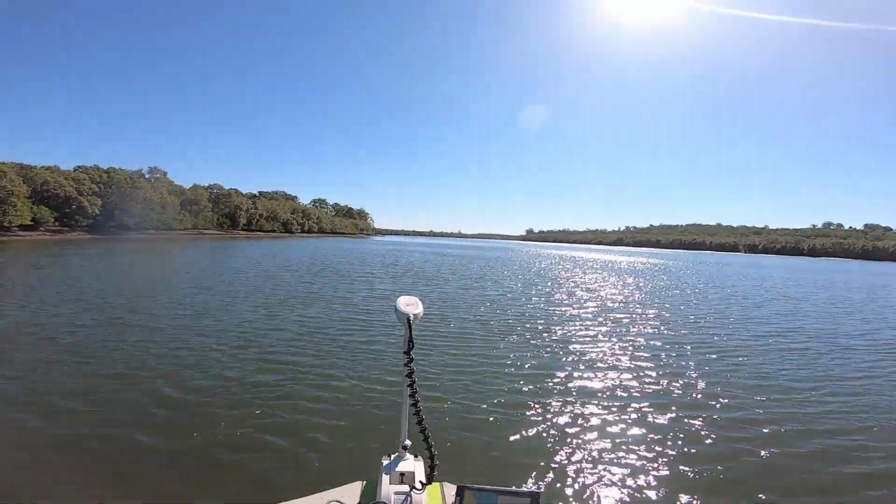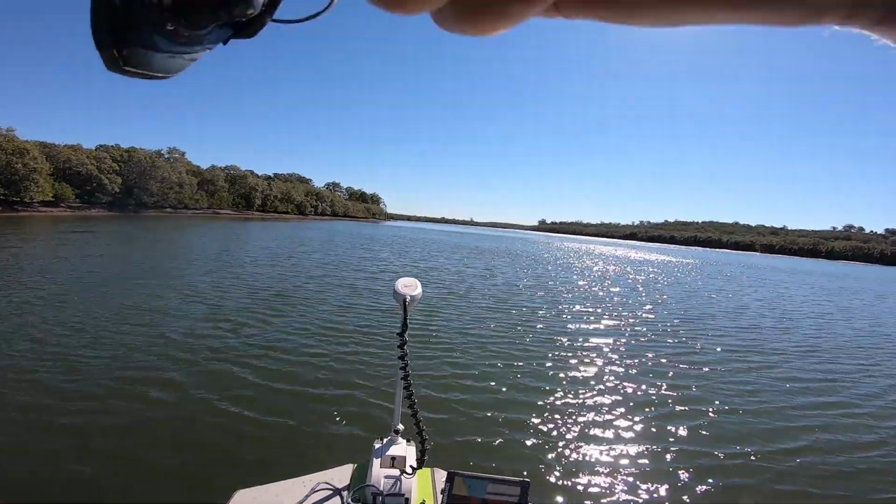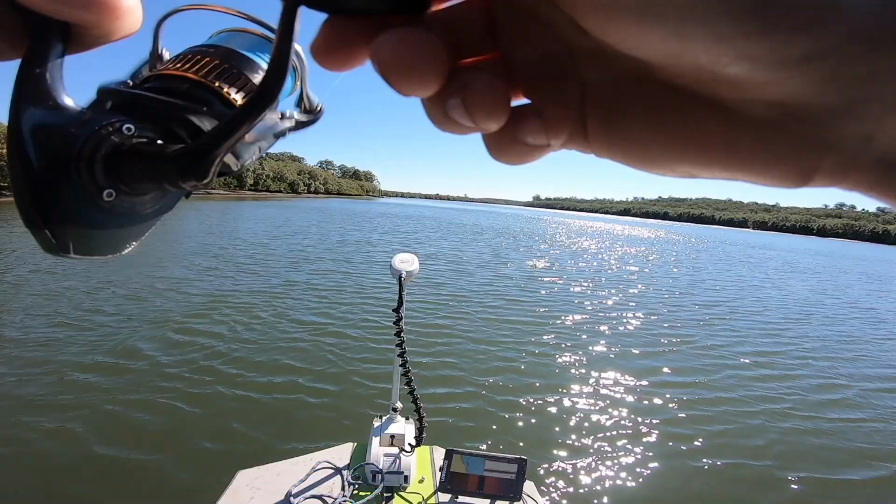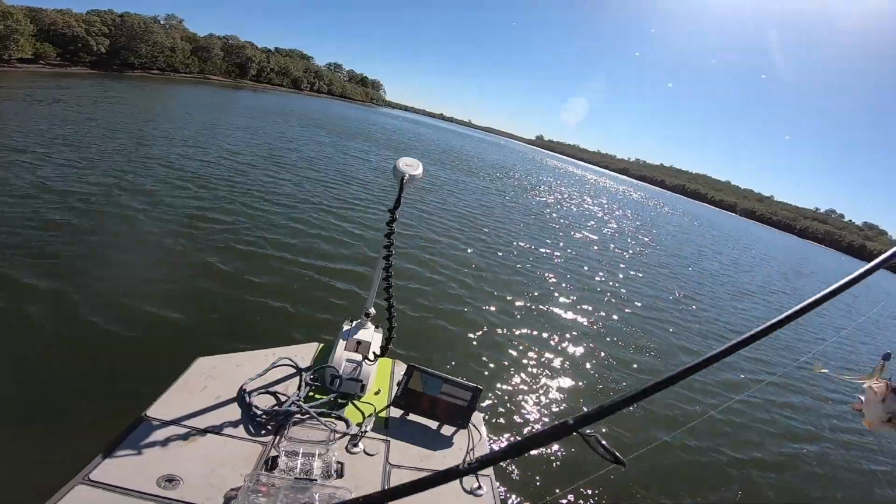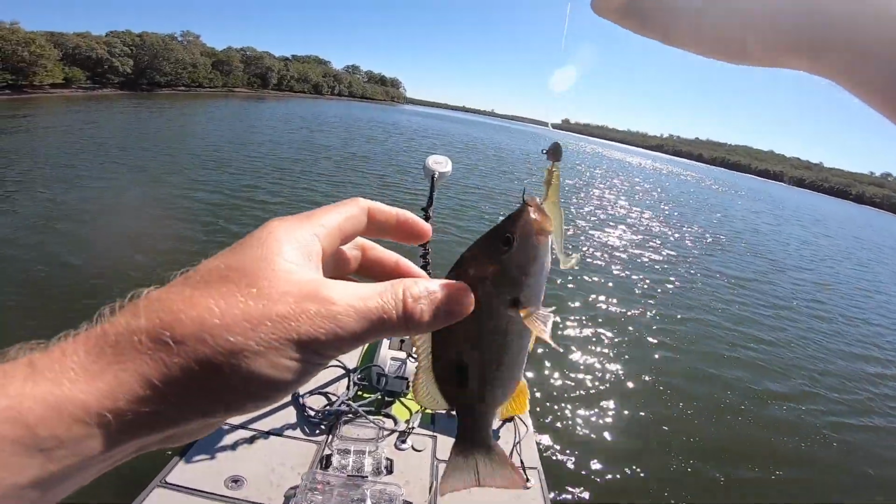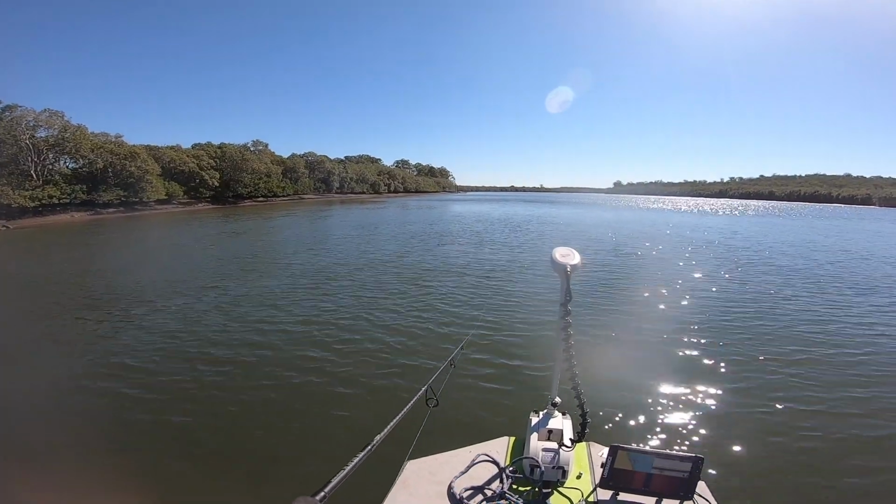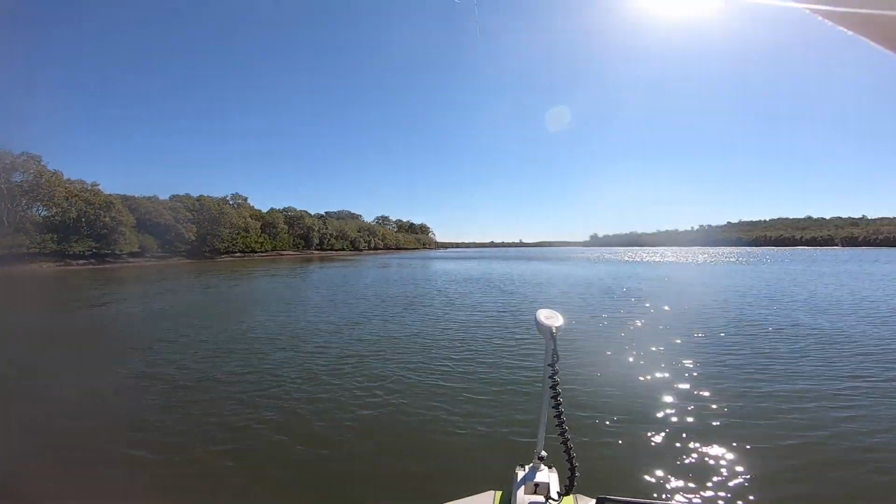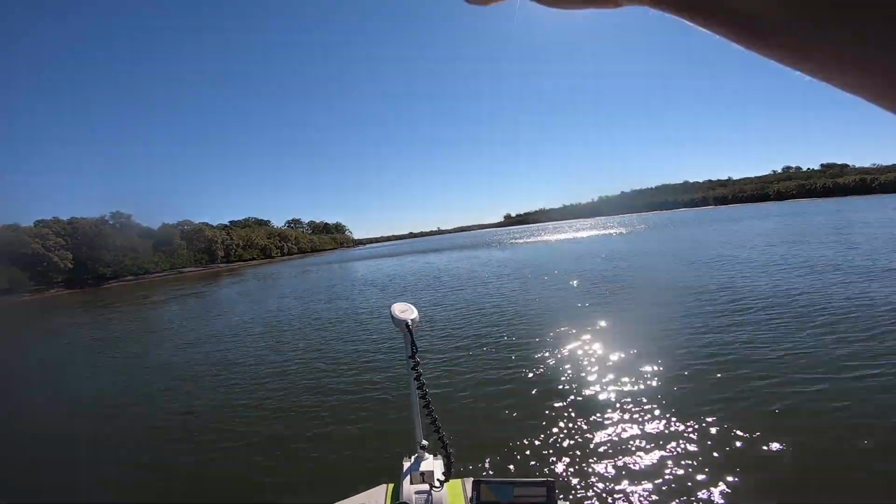There we go, there's another fish. Very next cast. Might be another little Moses. Scull drag him in. Two in two casts. Second one down. There we go. There's another one. That's a Trevally, I think.